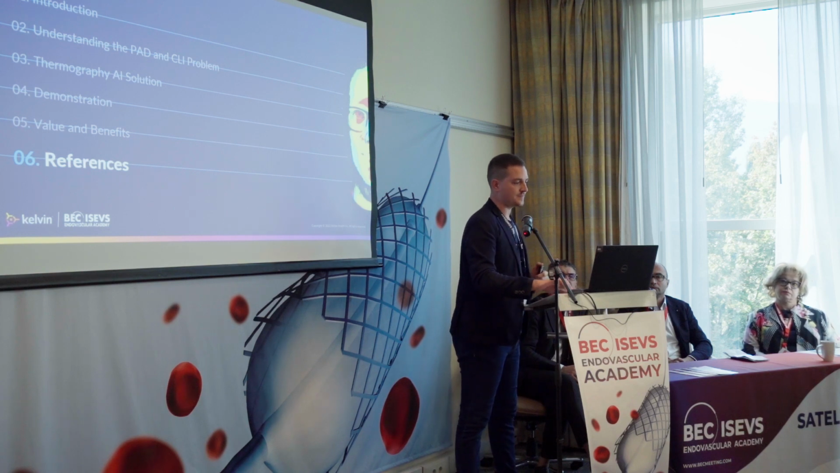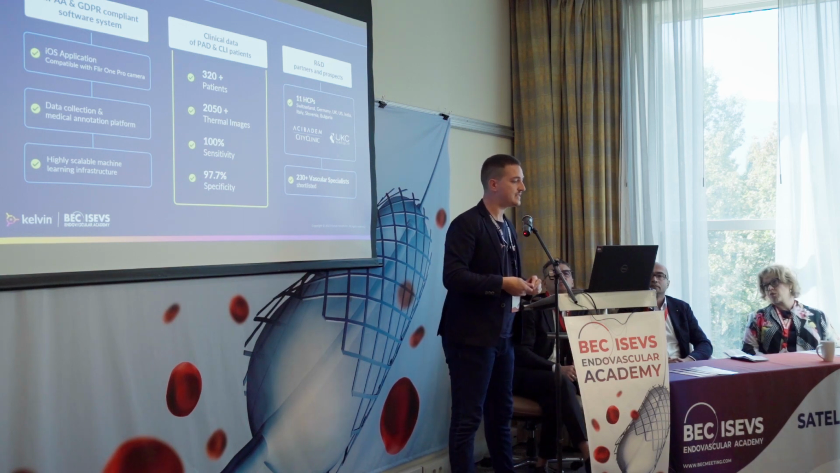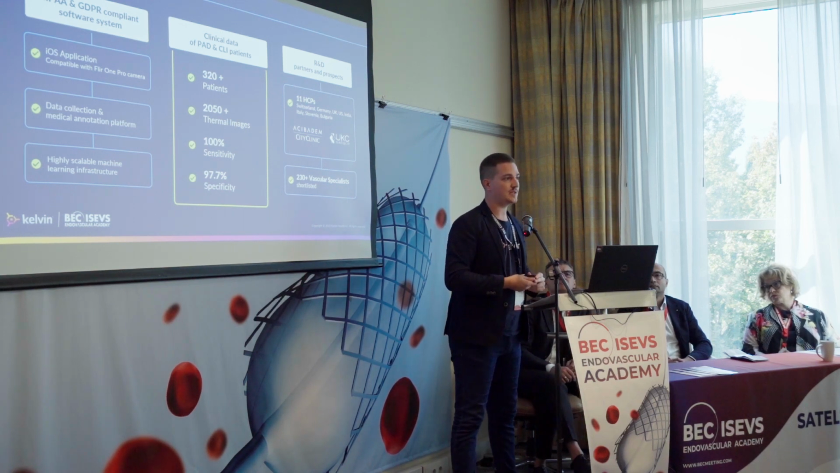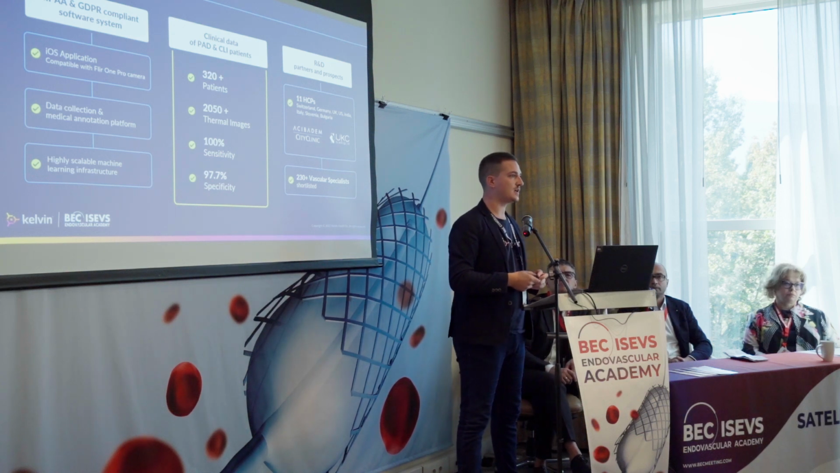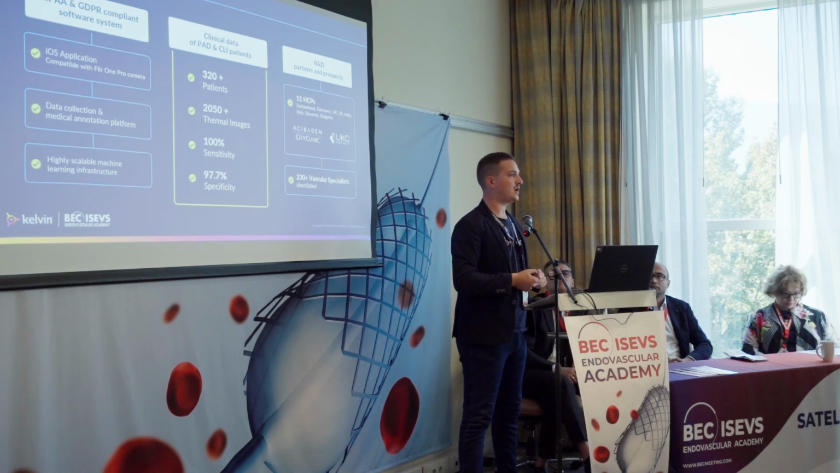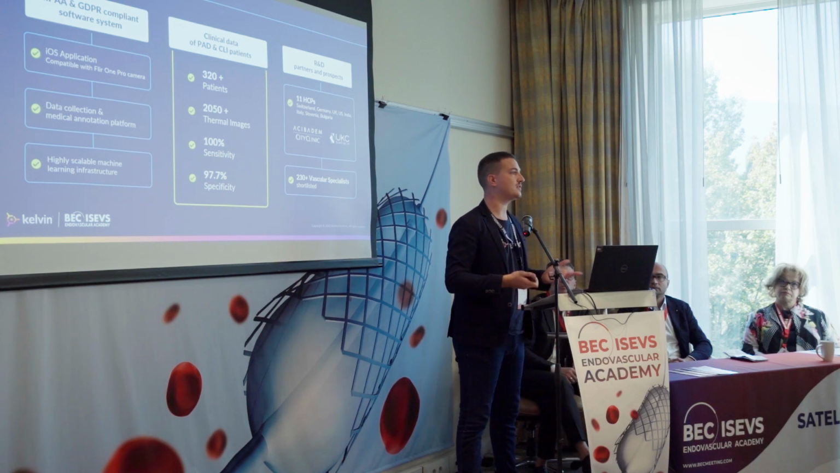And some references. Currently, we have collected over 2,000 thermal images from 300 patients. Based on these images and data, we have preliminary results of 97.7 specificity. Of course, this is preliminary. We are currently in the process of validating that with more patients, with more data. This data will also be valuable for training the algorithm, so creating the final product, and of course for medically certifying the whole solution.